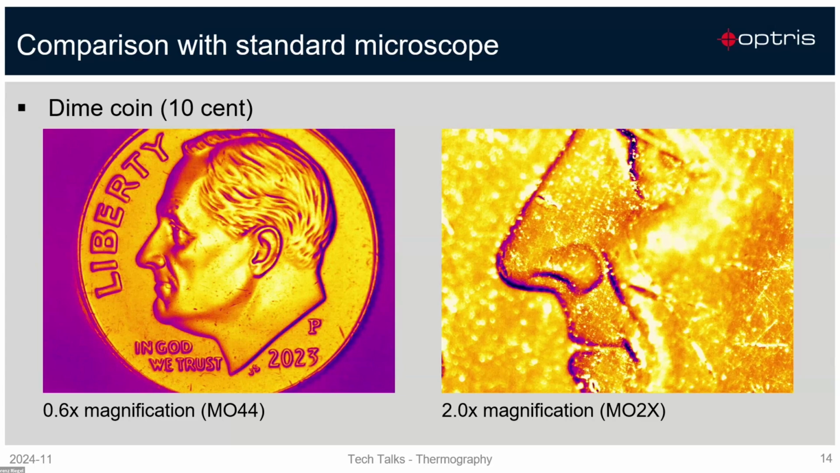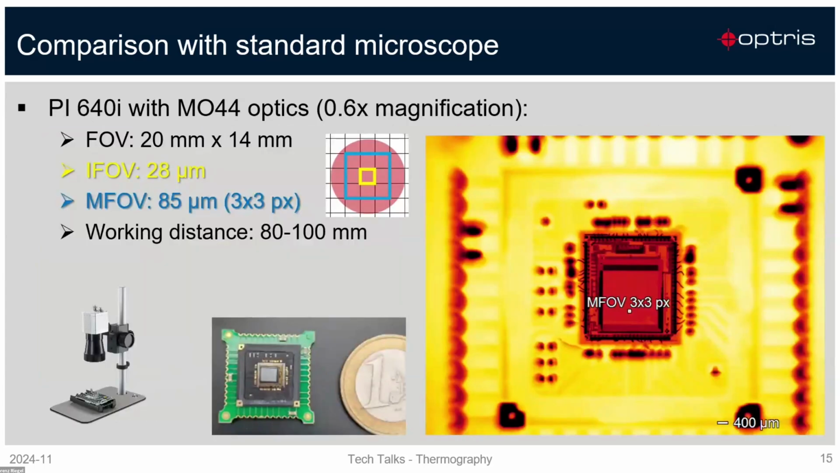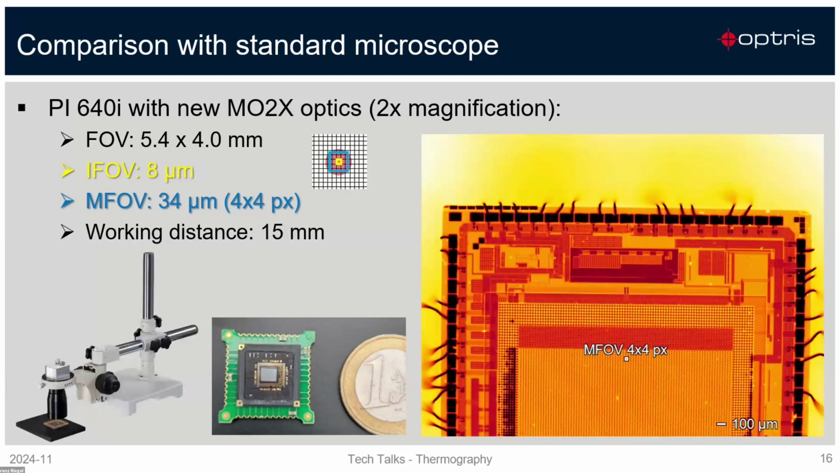If we come back to our topic, electronics, then we see here a detector. That's an 80 by 80 pixel bolometer detector. With our standard microscope, we are just seeing the entire chip. If we want to see more details, then we switch to our MO2x optics with 2x magnification. And here you can even count the single pixels on this chip.